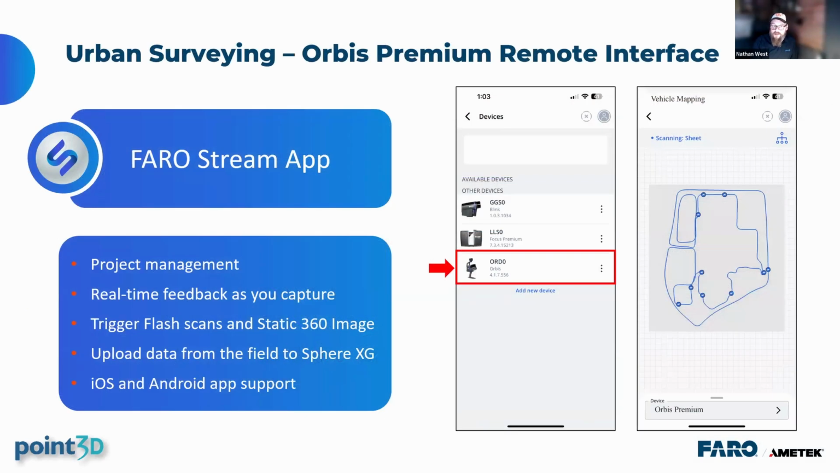The FARO Stream app is an integral part of the capture tool set. It controls the Orbis scanner and provides real-time feedback as you're driving or walking. It works with iOS or Android phones or tablets. The image on the right shows the trajectory path displayed as you walk or drive. The trajectory will also locate flash scans, high-res panoramics, or your captured control points along that path. So you know exactly what you've captured, make sure everything's looking how it should.